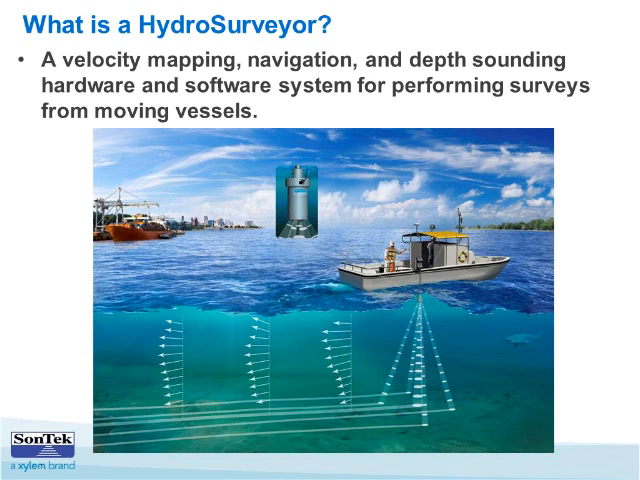And fundamentally, again, the hardware is the same. So to, for example, upgrade a RiverSurveyor to a HydroSurveyor, it's a simple firmware upgrade to software, and it's a different piece of software. But we're still talking about the same tool.